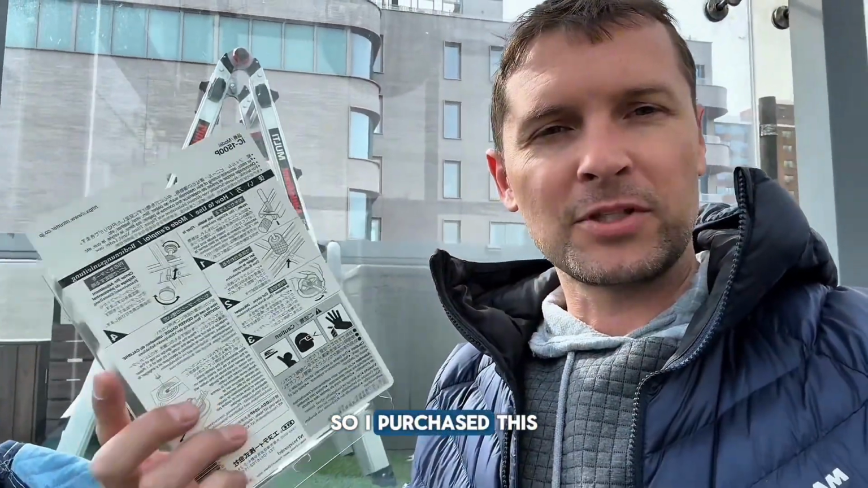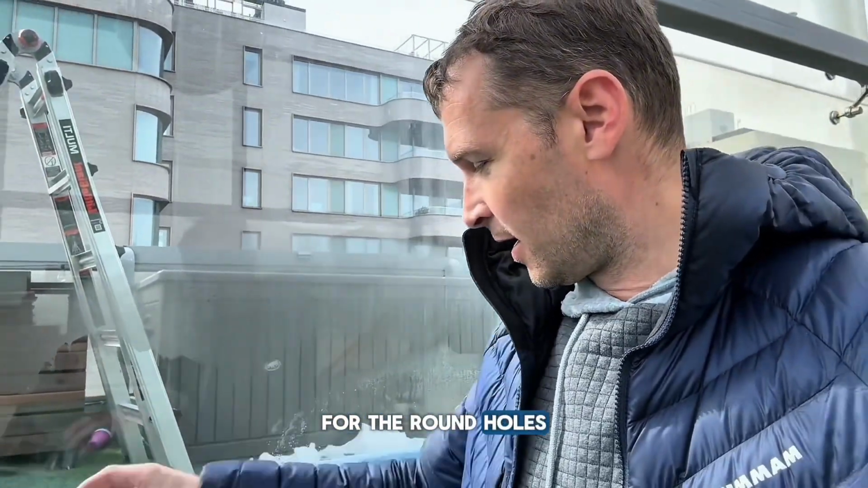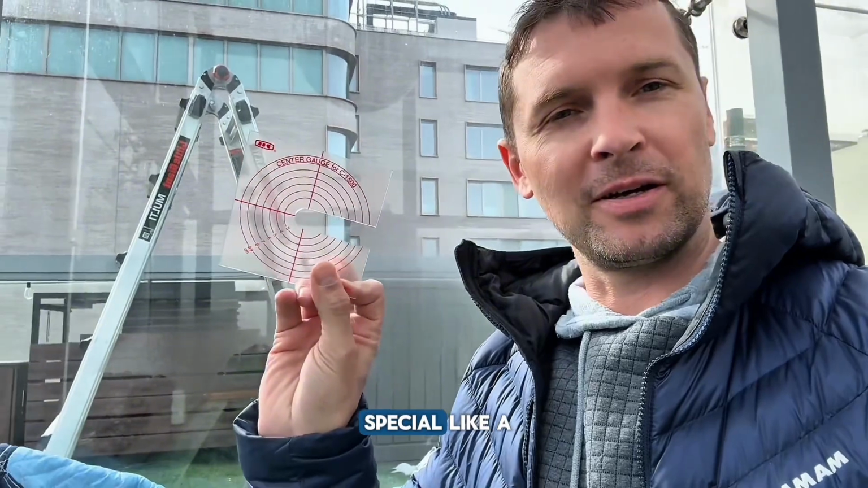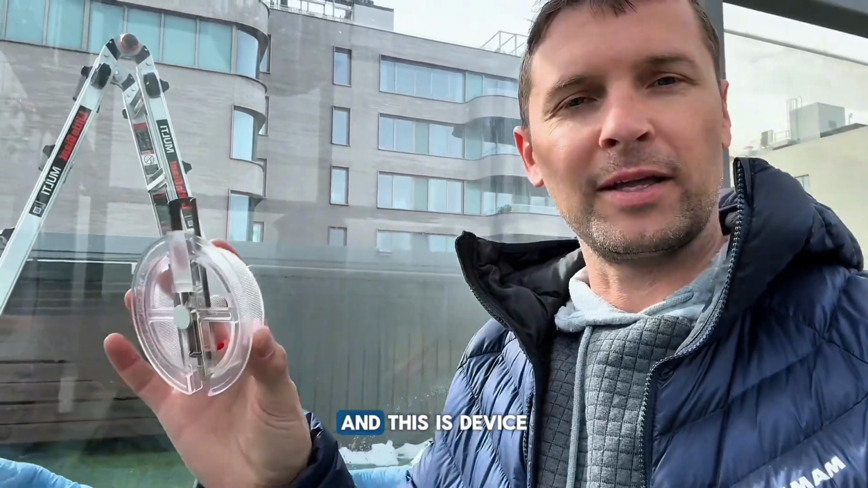Okay guys, so I purchased this cutter for the round holes. It comes with a special guide to see how big a diameter of the hole, and this is a device like this. I'm gonna leave it in the description.